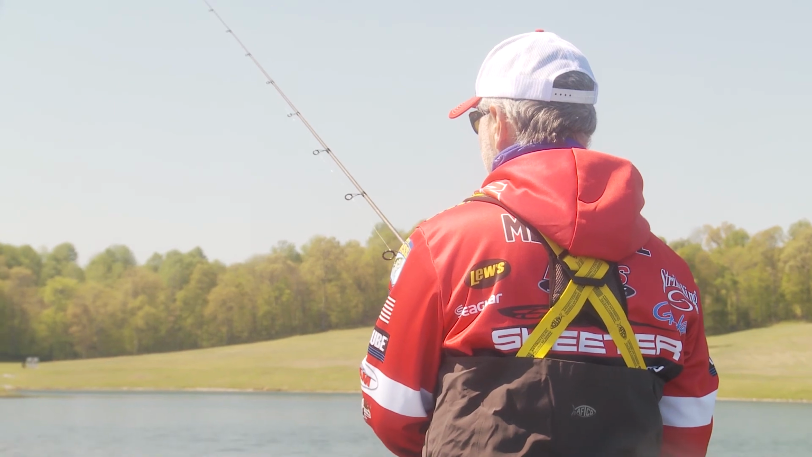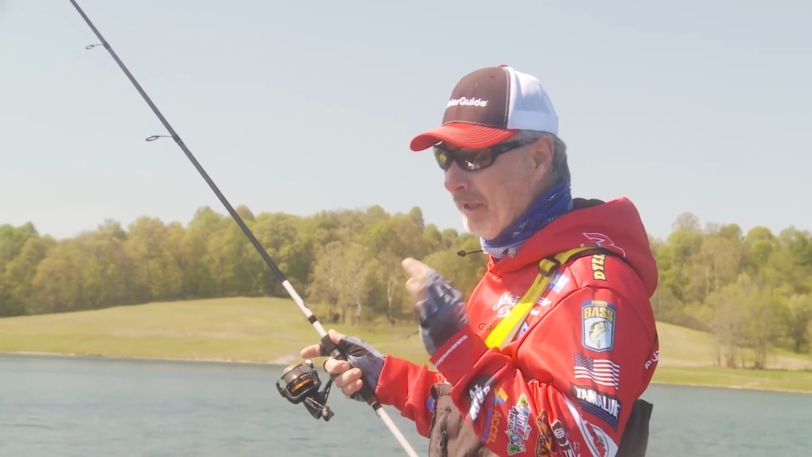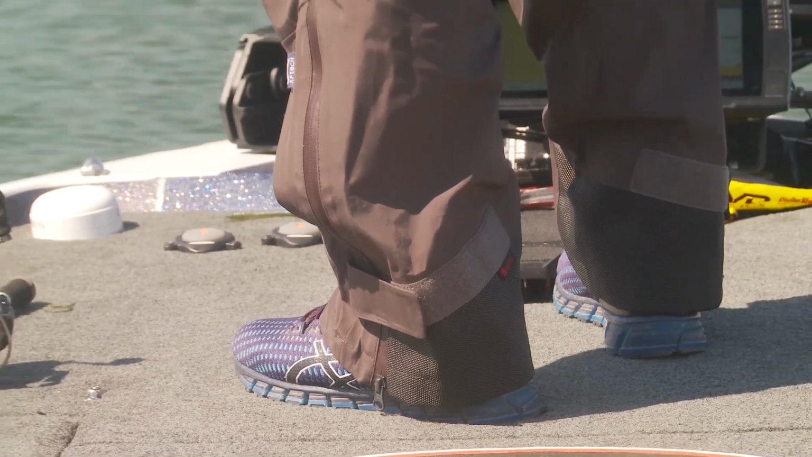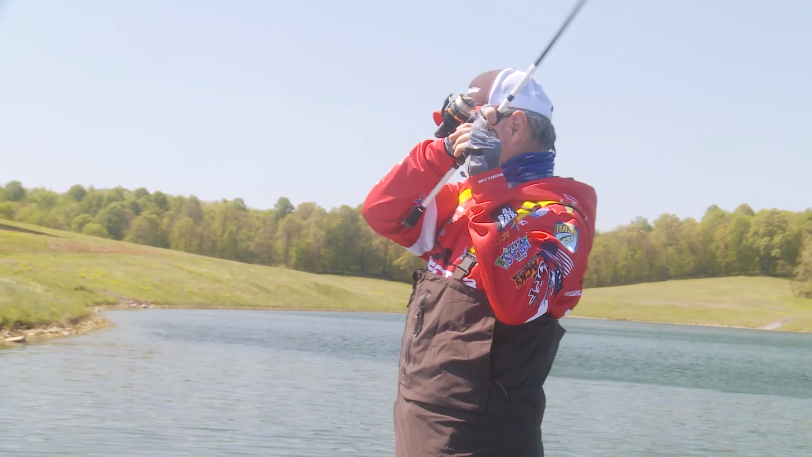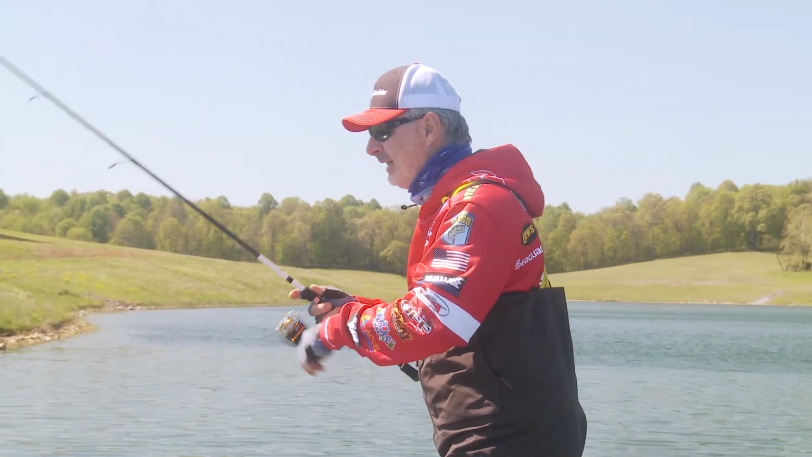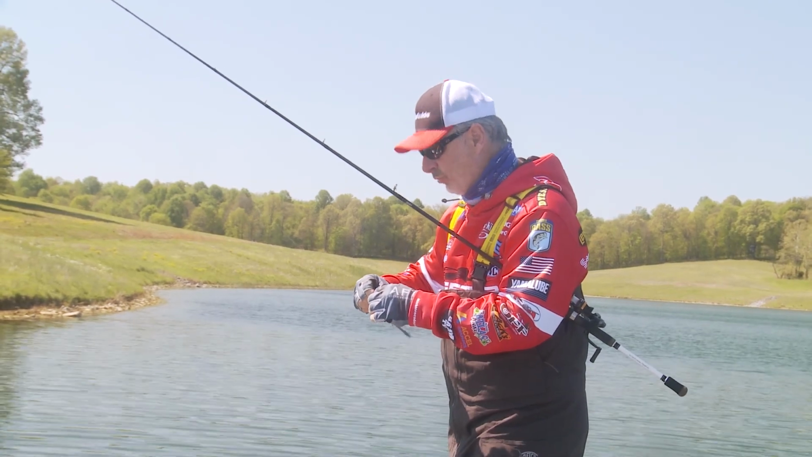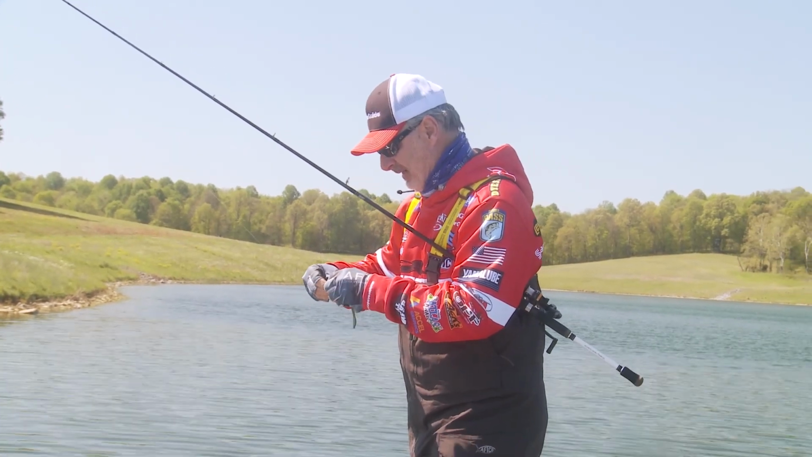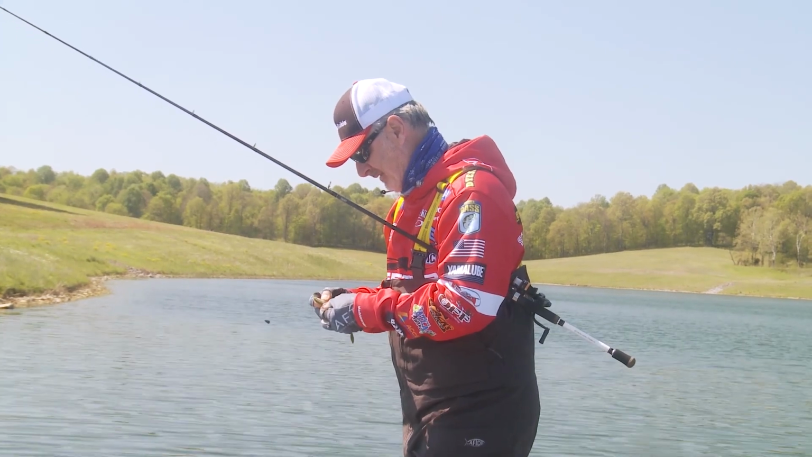Fishing like this is like watching paint dry and watching grass grow. You can't get in a hurry. Oh, I missed him, doggone it. That's how funky they bite. Now I'm going to throw right back in there. That fish, it's almost like he had to bite that thing.